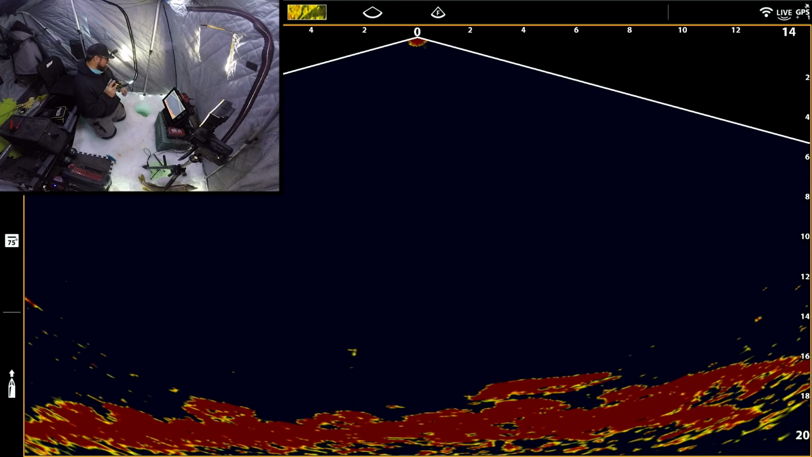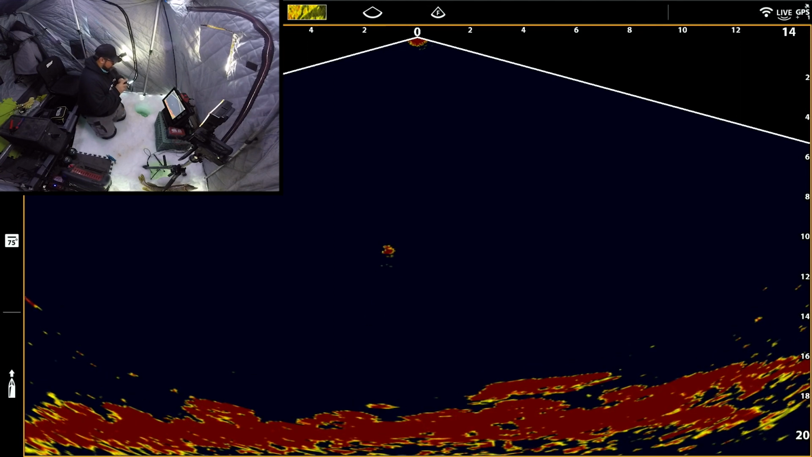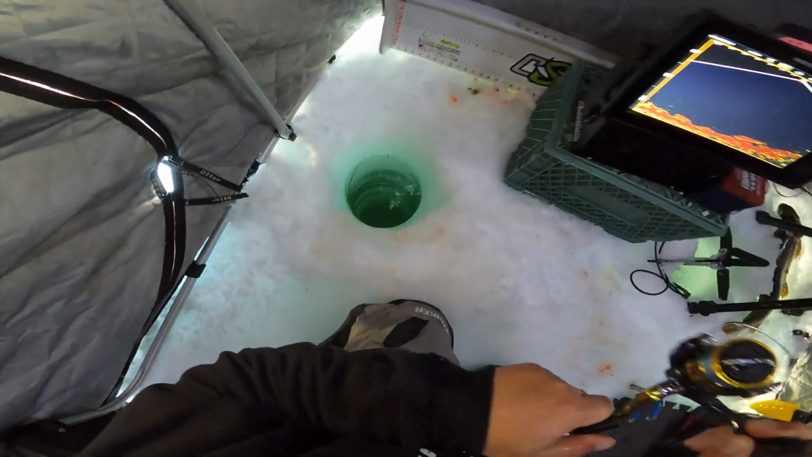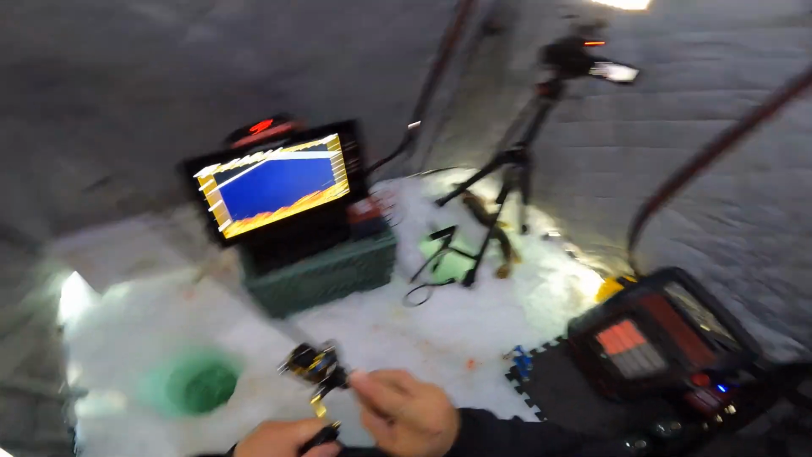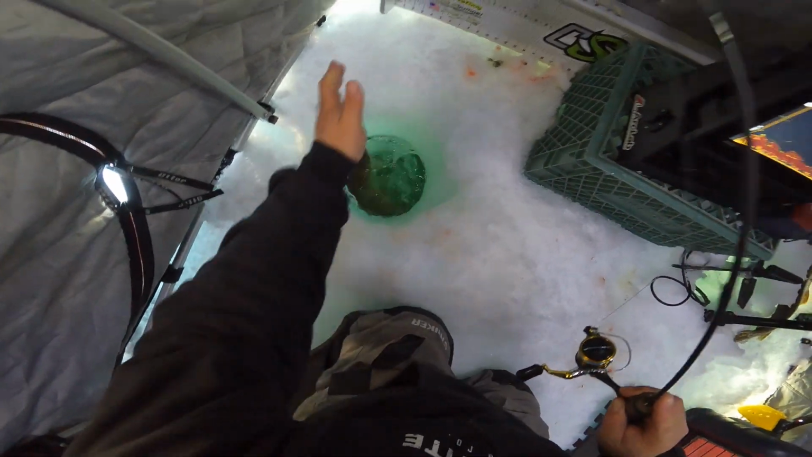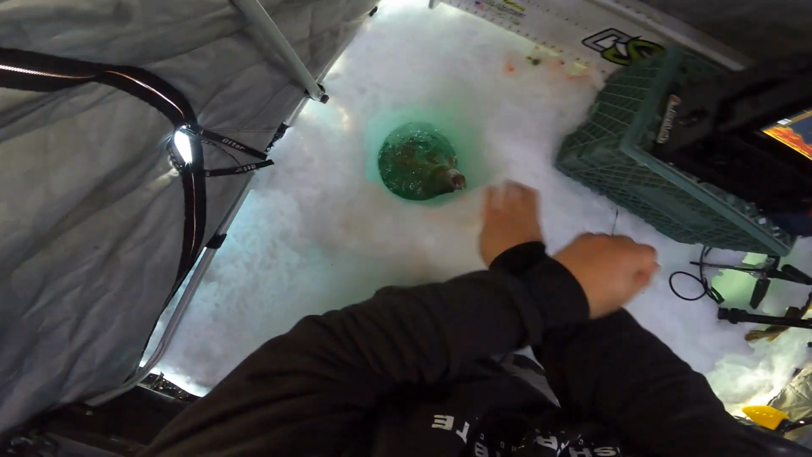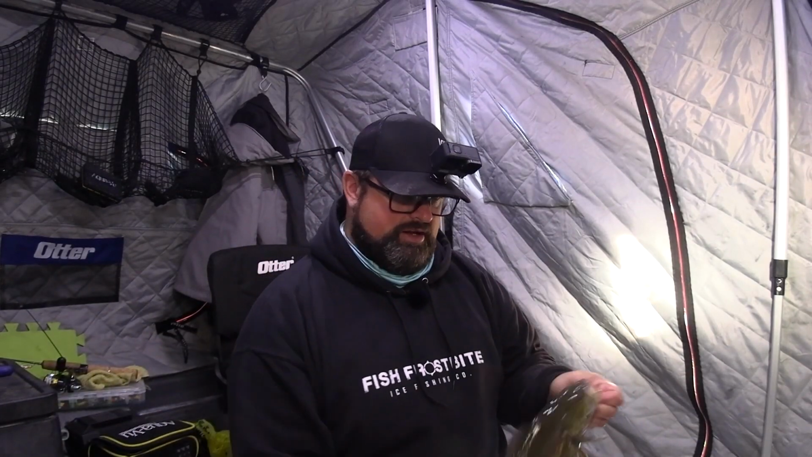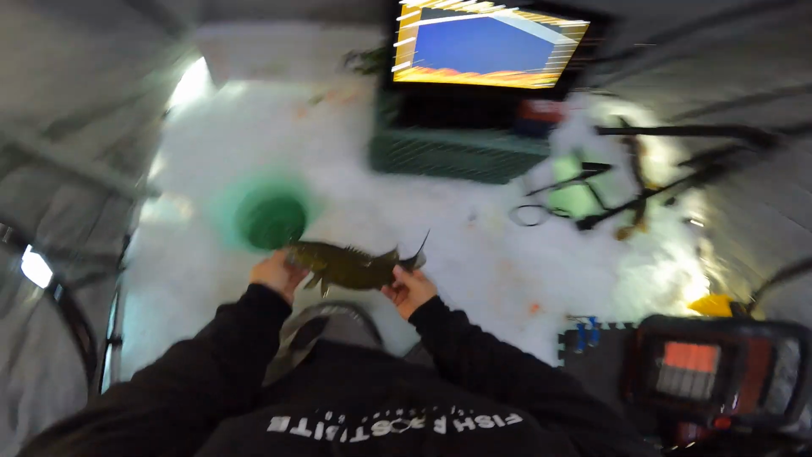There's 2 more marks coming in. Jeez. Yeah, this is crazy. I wonder if I'm at a really good spot right now, or if they're just on, right? I've heard they can be so hard to catch sometimes in the winter. This one's smaller. Little guy. Ooh, there'd be my eater. Oh no, I already got a pike. I don't need to kill a smallie now. I got a pike. Look at this.